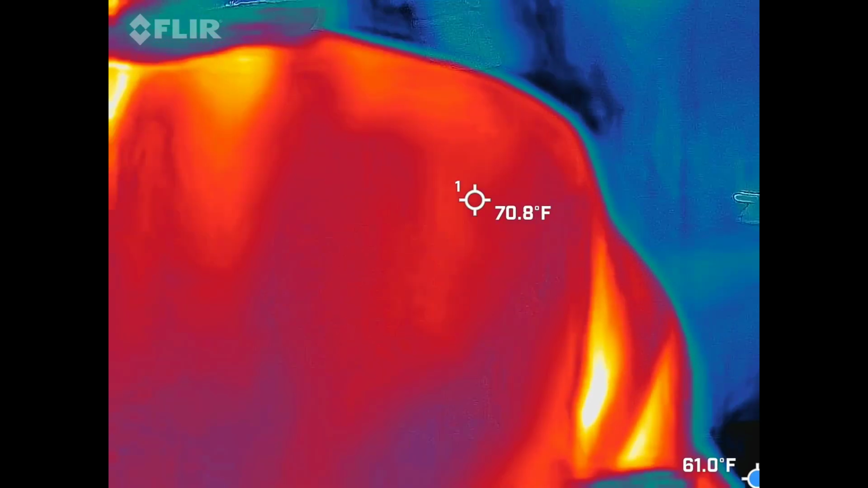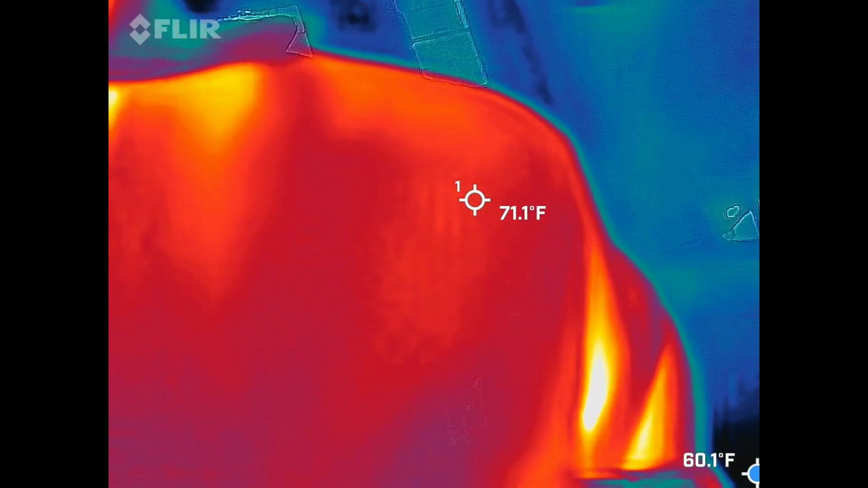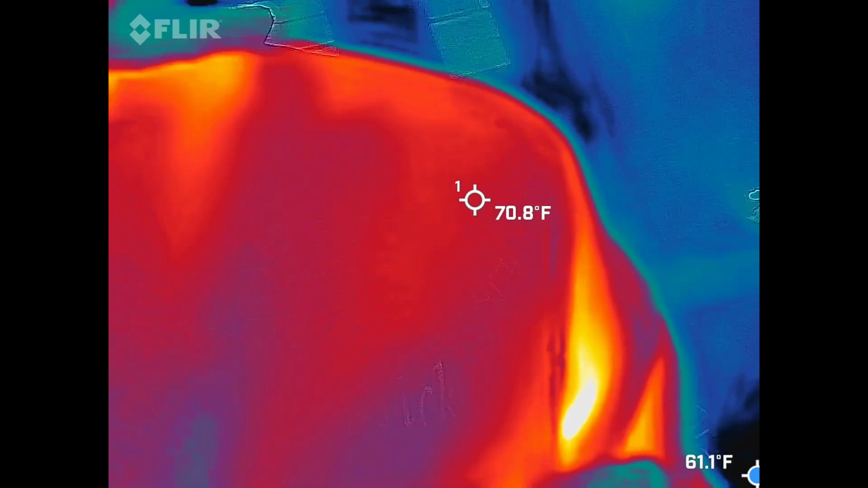Now it is, we'll just say an average of 50 degrees out here. I think it was 49, but that means I'm going to be looking for 35 degrees and colder because I normally look for 15 plus degree temperature drops with any kind of anomaly. So that's usually the criteria that I use.